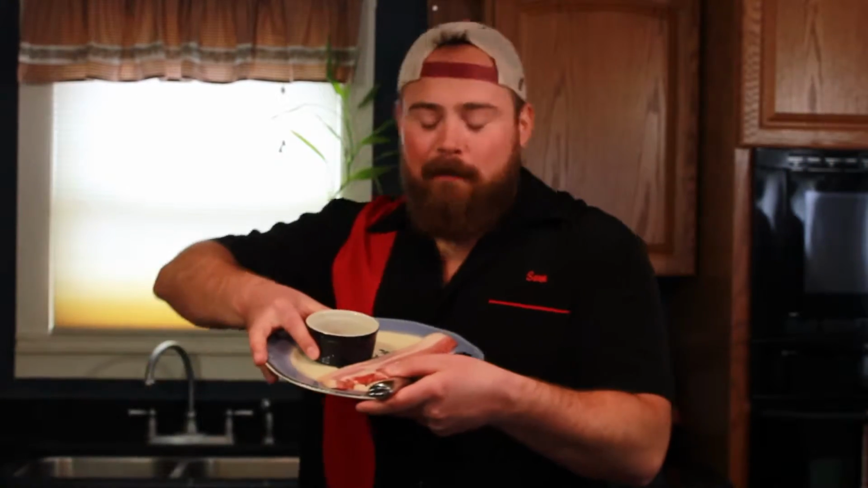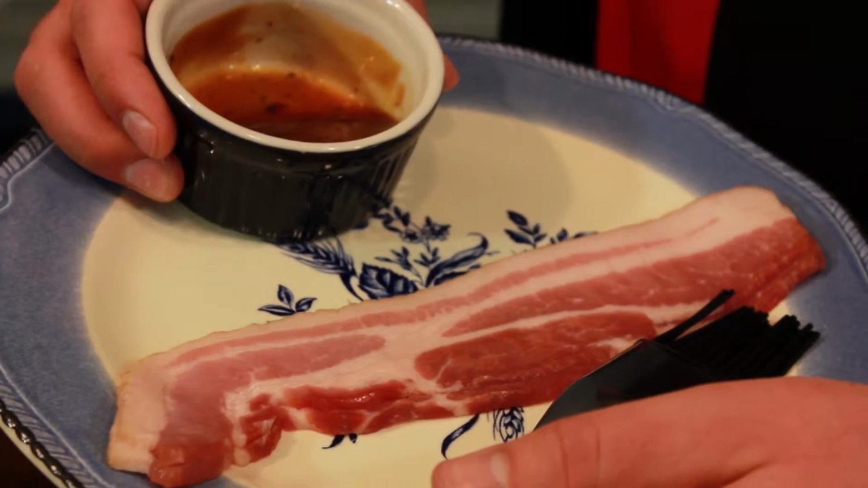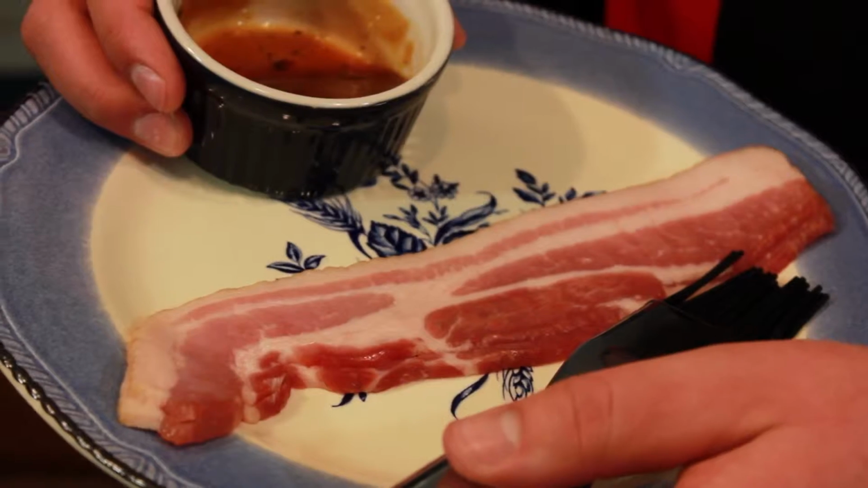Now, a BLT. What do y'all think of? Bacon. That's right. Well, I've got some bacon for you, but this isn't just going to be any old bacon. We've got some thick cut applewood smoked bacon with a spicy Szechuan glaze that I'm going to toss on a little later. Okay, we've covered the bacon, but how are we going to kick this X-BLT up to the next level of hot for hot kitchen?